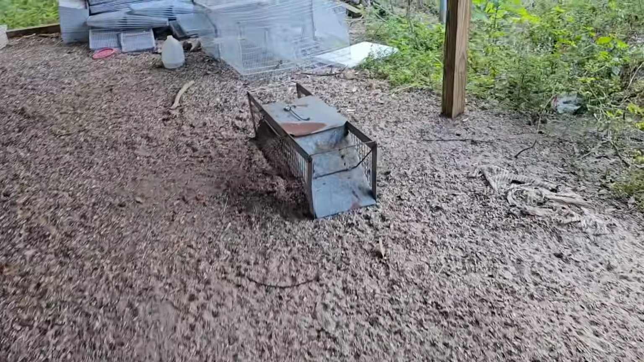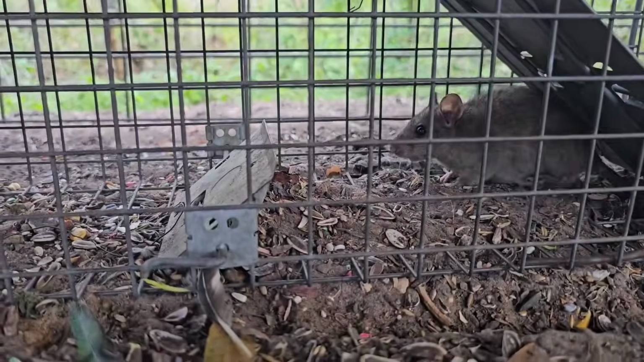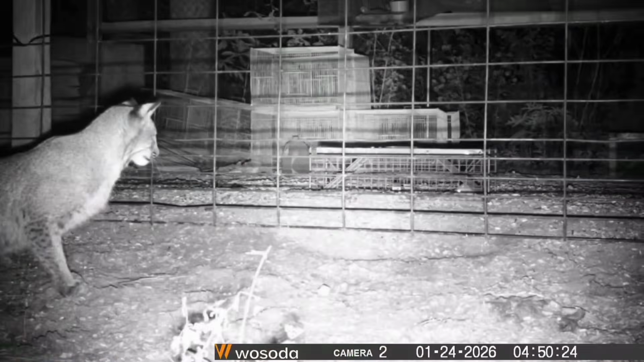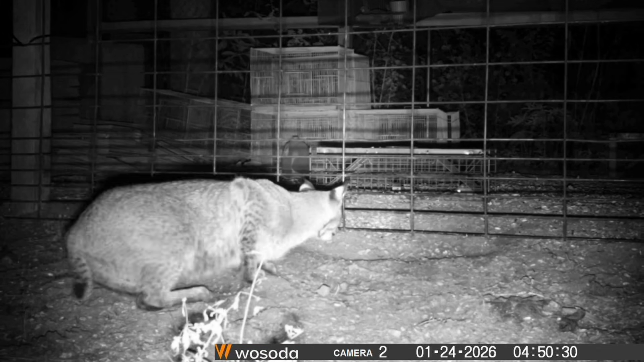On day number 6, both of the traps have been set off once again, and we managed to catch 2 rats, one in the big trap, one in the small trap. So let's take a look at our game trail cameras to see if we can spot the bobcat coming in. And once again, overnight, we were able to catch the bobcat coming in, taking a look at these traps and the rats that were caught in them.